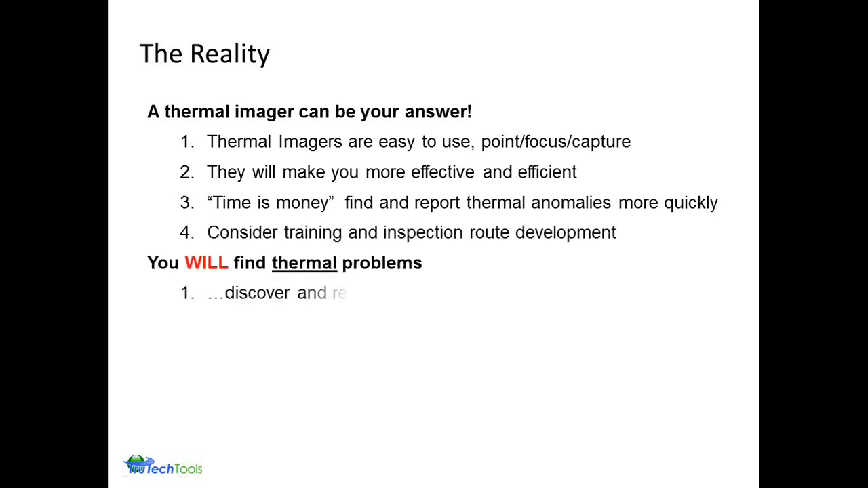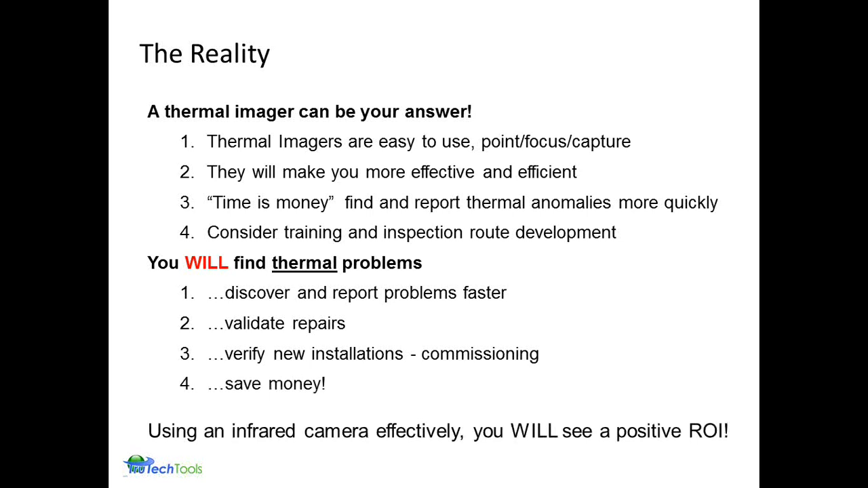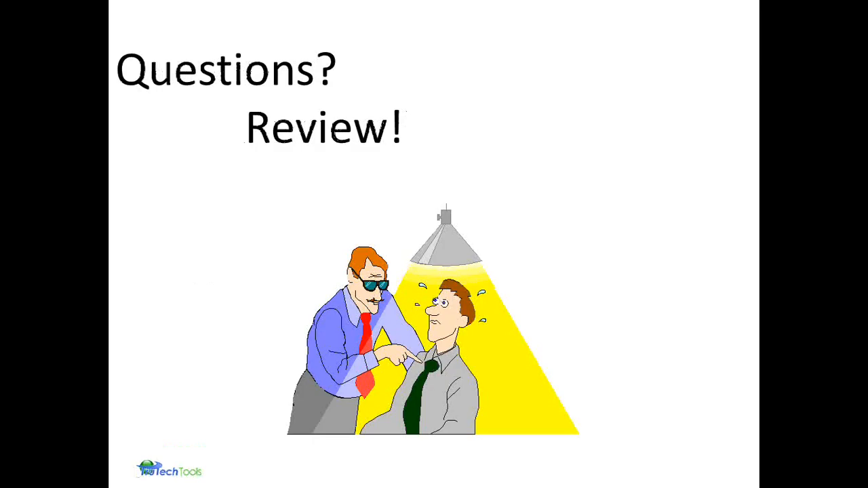You will find thermal problems, and you'll discover and report them quicker, being able to validate those repairs and actually verify installation, new commissioning of buildings, and obviously verify that the repairs have been done effectively. So an infrared camera is effective, and you will see an ROI, a return on your investment, if it's used properly. So at this point, open it up to any questions.